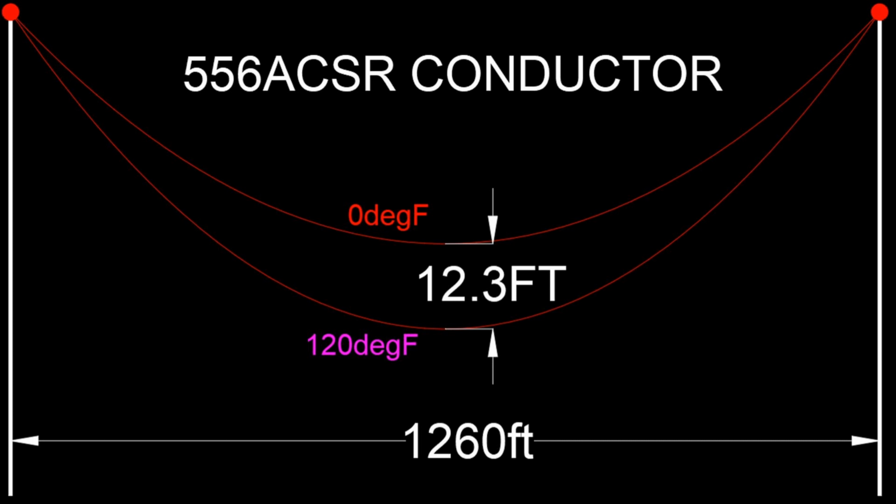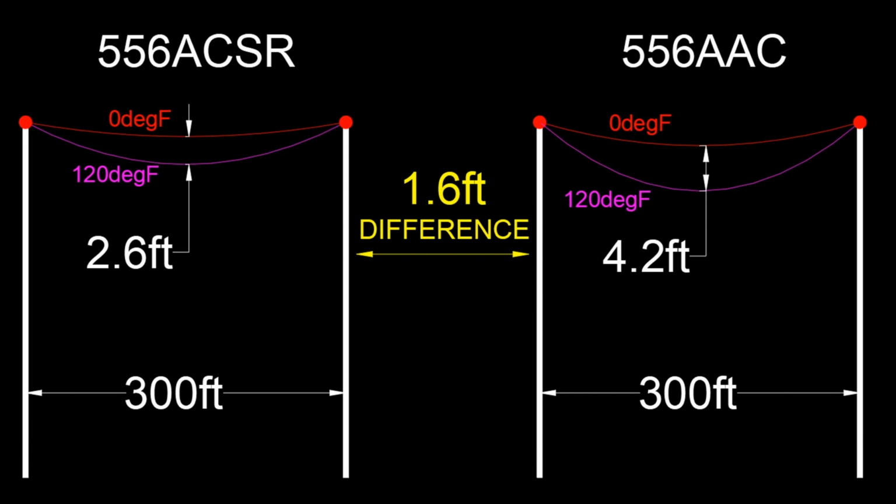Conductor sag can change quite a bit as the temperature changes. For example, if we were to look at a 1,260 foot span of 556 ACSR conductor between 0 and 120 degrees Fahrenheit, the sag will change over 12 feet. Conductor sag will also change depending upon the type of conductor used. Here, looking at a 556 ACSR conductor, which is an aluminum conductor with a steel core, as compared to a 556 AAC, which is an all-aluminum conductor, on a 300 foot span, the difference in sag between 0 degrees and 120 degrees Fahrenheit is 1.6 feet difference between the two of them.